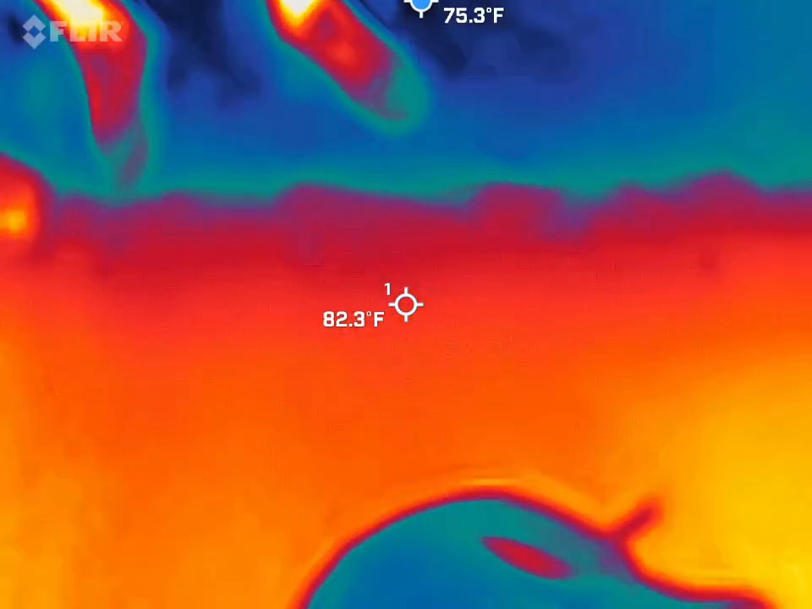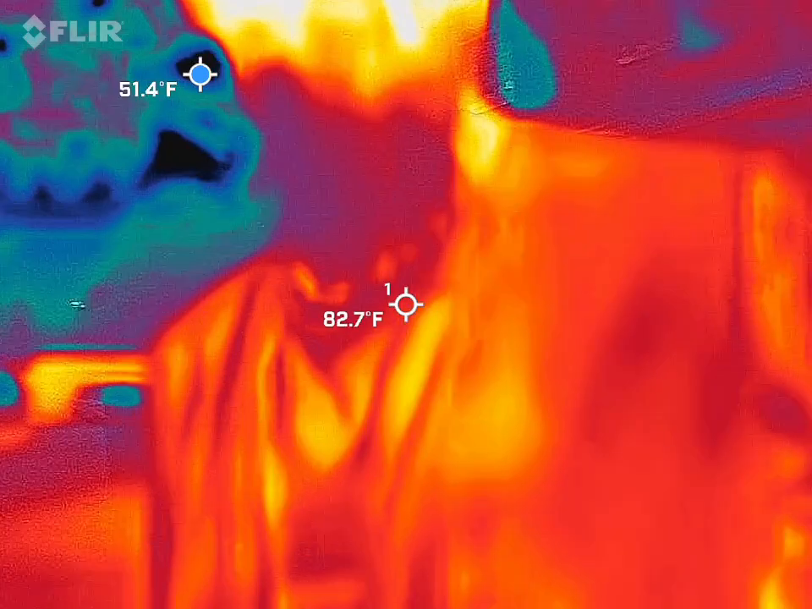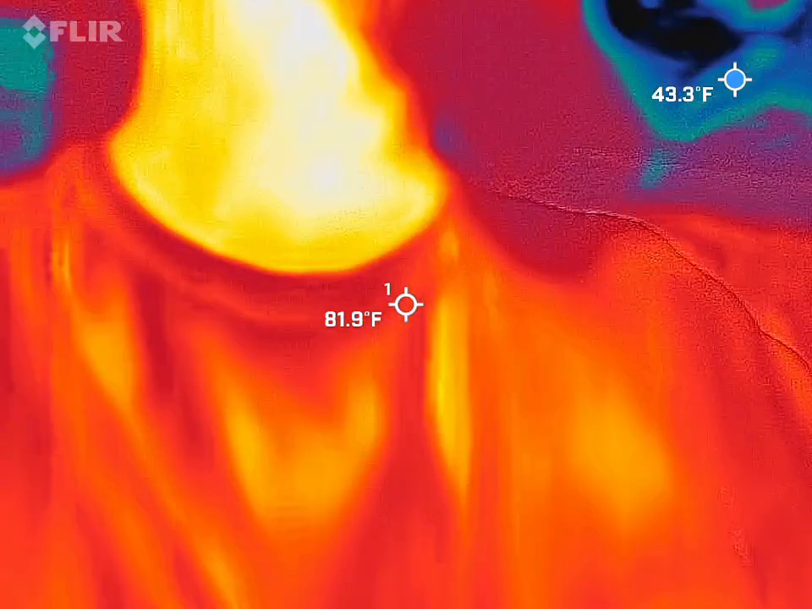All right, quick demo with the thermal imaging camera. So you should be able to see me in there, red, orange, and yellow guy. I usually point that out, and it'll work in my favor tonight. That means I'm the hottest thing inside the frame.